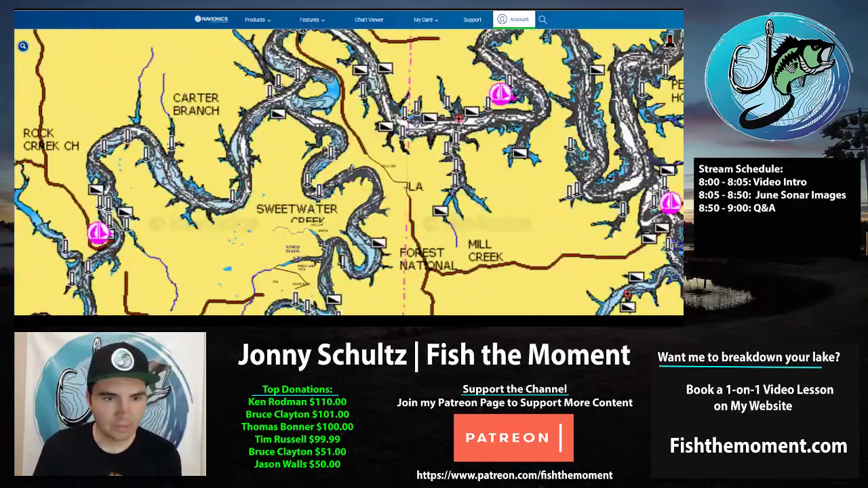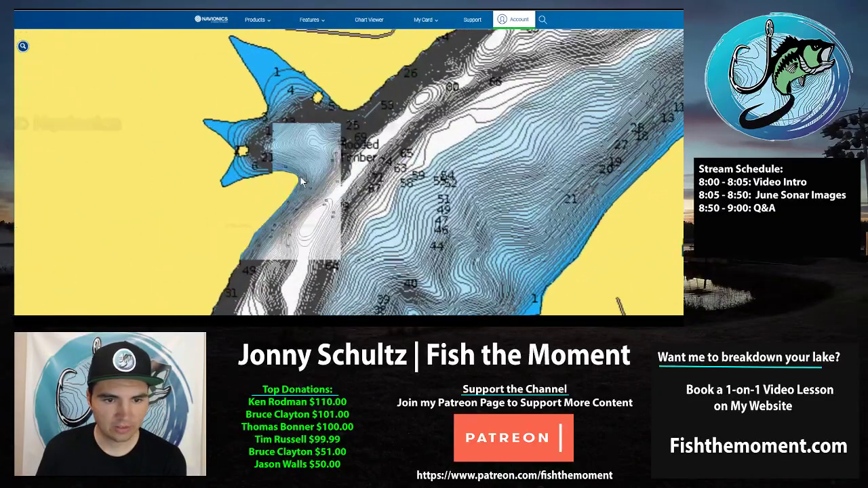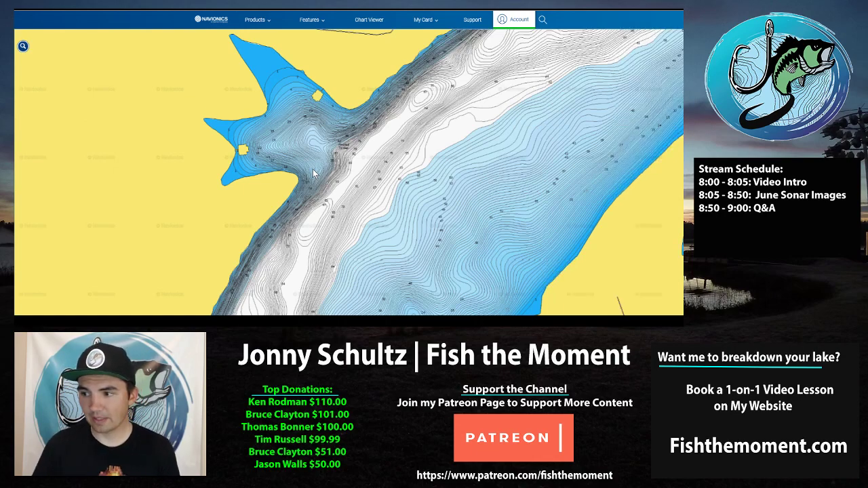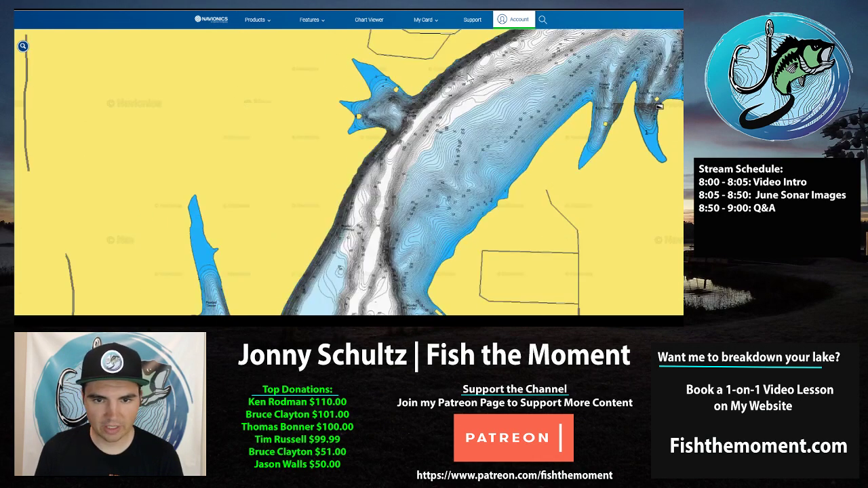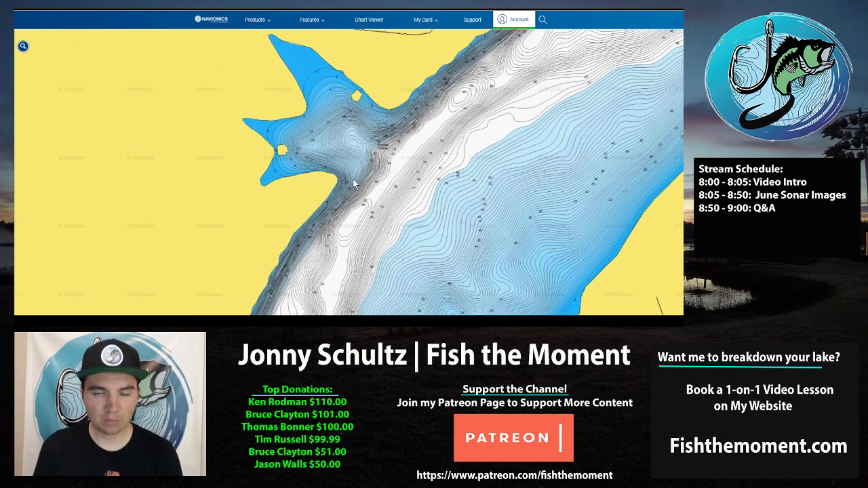You'll see the point that I'm talking about where I'm actually catching these fish is right here. So this is this point, and I'm catching them really well off this point. The main river channel swings in right here. Basically the main river channel cuts in, and these are my favorite points to fish in the morning.